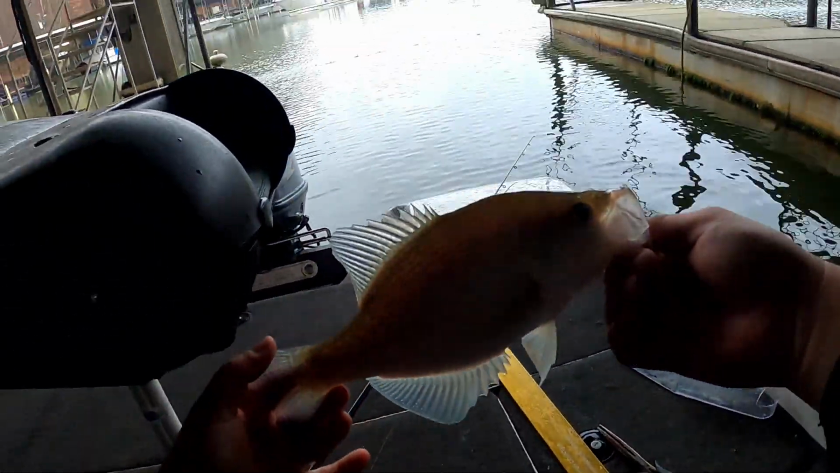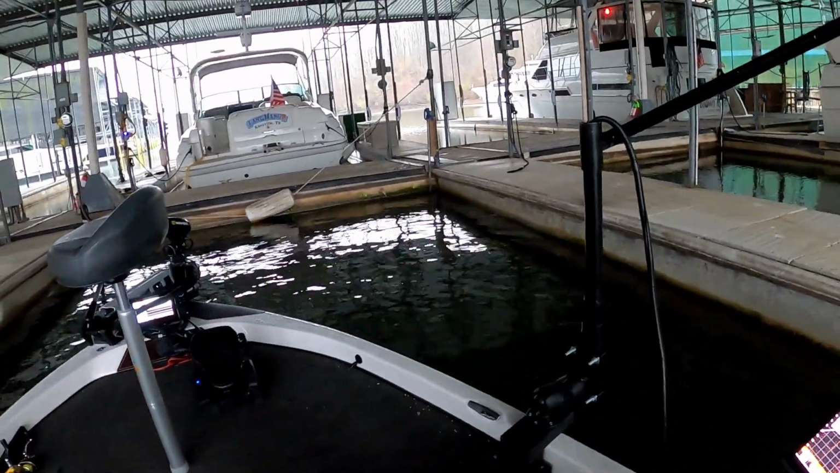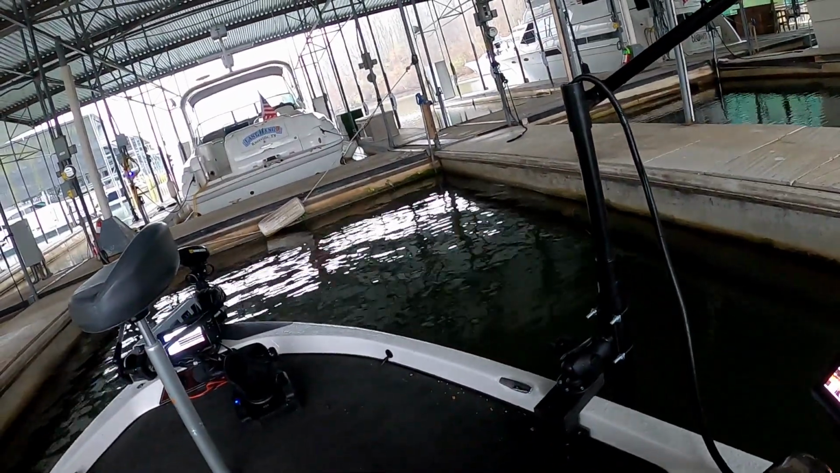Yep, right at 11. 21 keepers. Is that what it was? I think it's 21. I can't count past 20. Run out of fingers and toes.